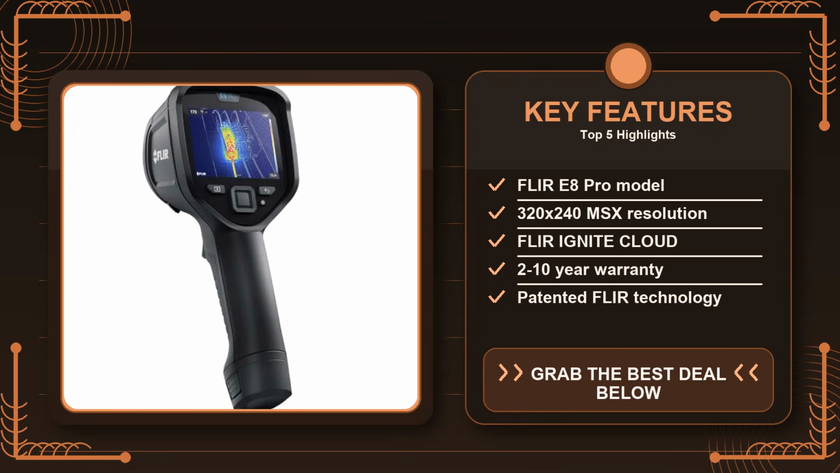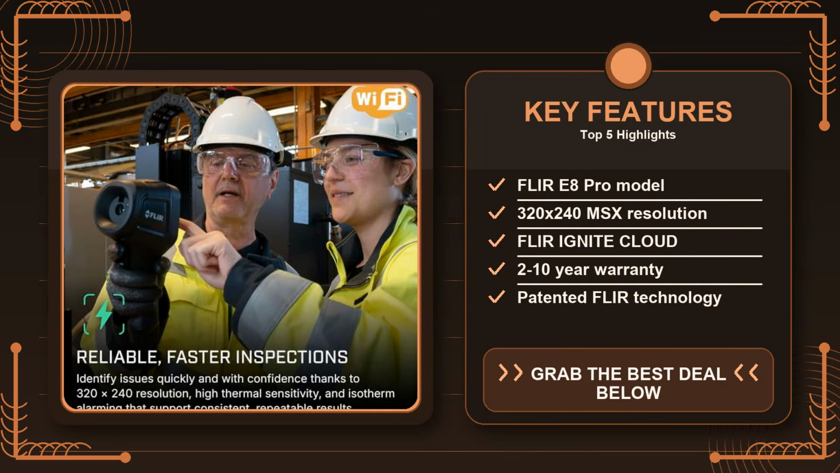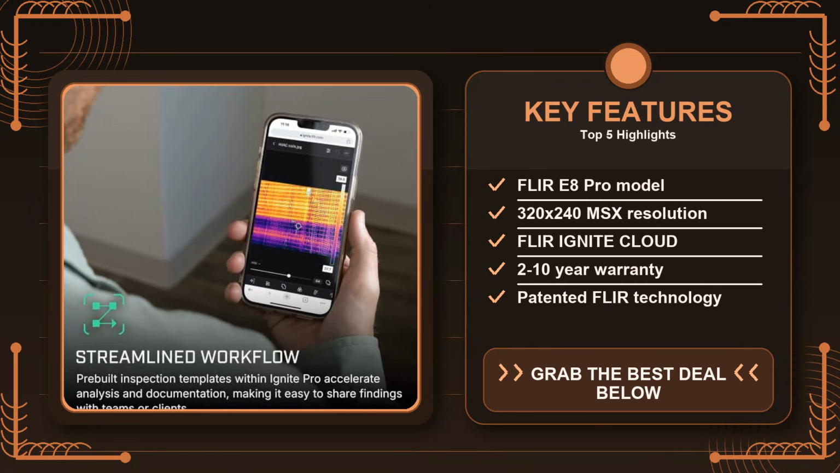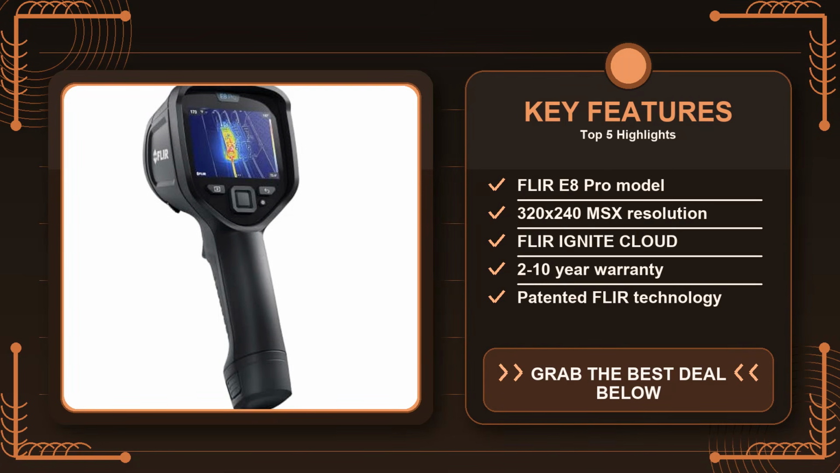The E8 Pro boots up in under 10 seconds and immediately displays a thermal view that's already been run through FLIR's patented MSX processing. That means edges are sharpened by overlaying the visible light detail the sensor can capture, so you get a picture that feels more like a normal photo than a fuzzy heat map. In practice, this is a lifesaver when you're trying to locate a failing pipe behind a wall. The MSX overlay makes the pipe's outline stand out against surrounding insulation without you having to toggle settings.